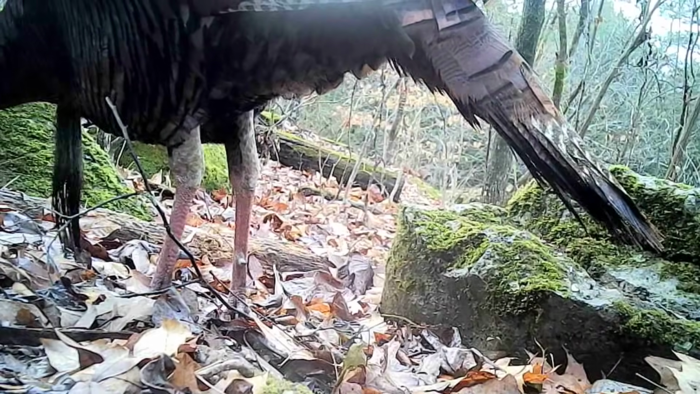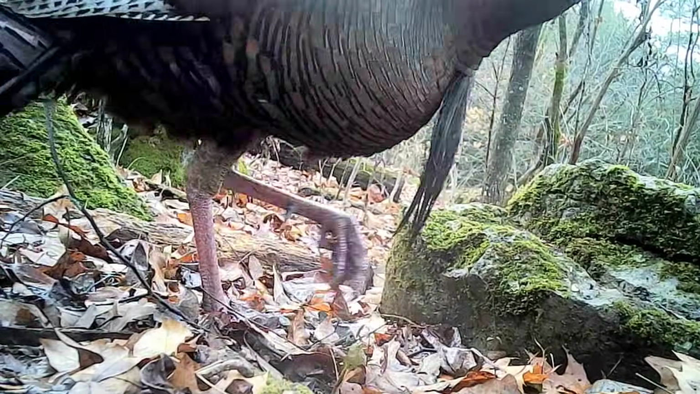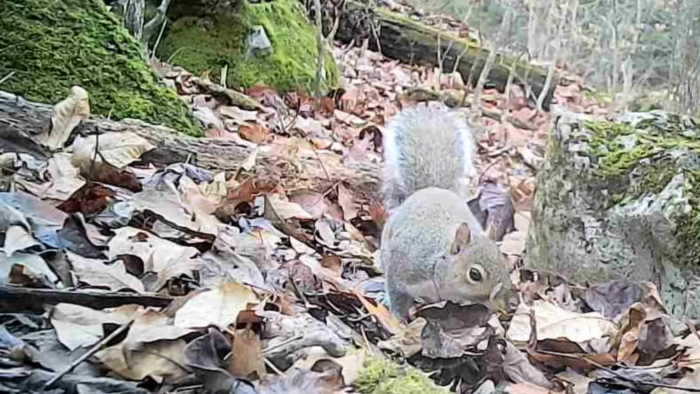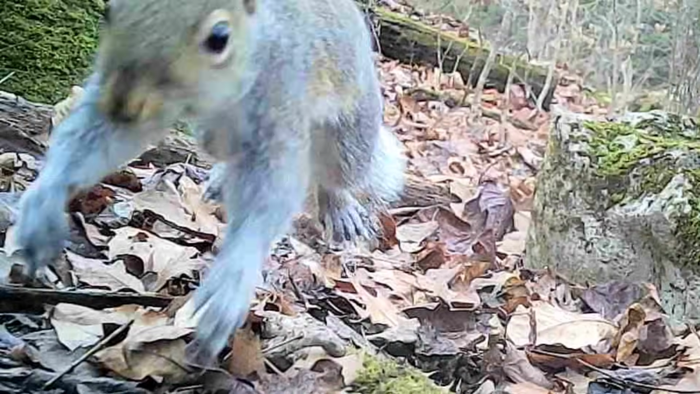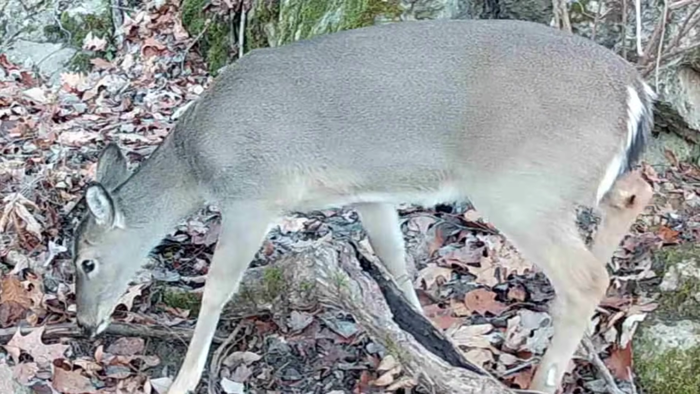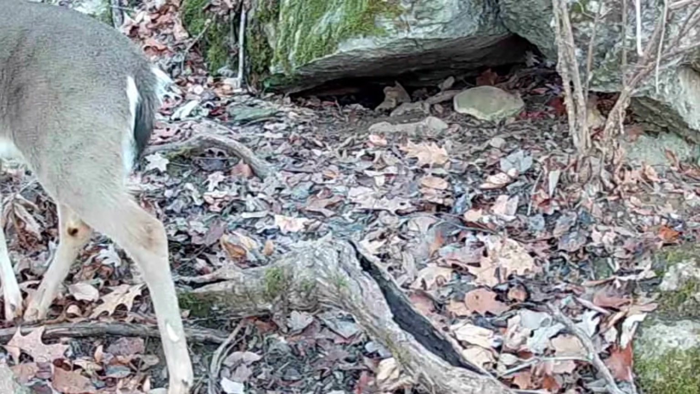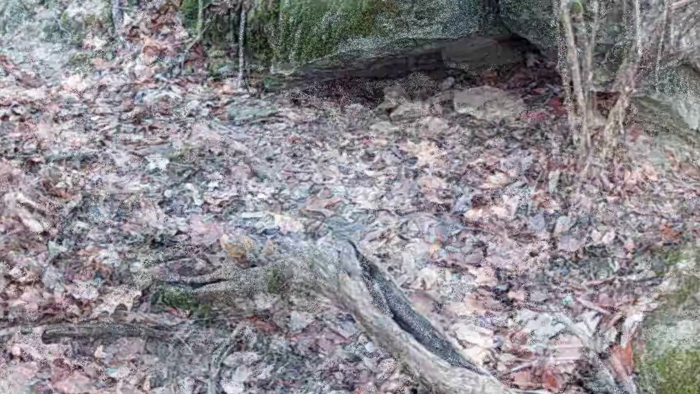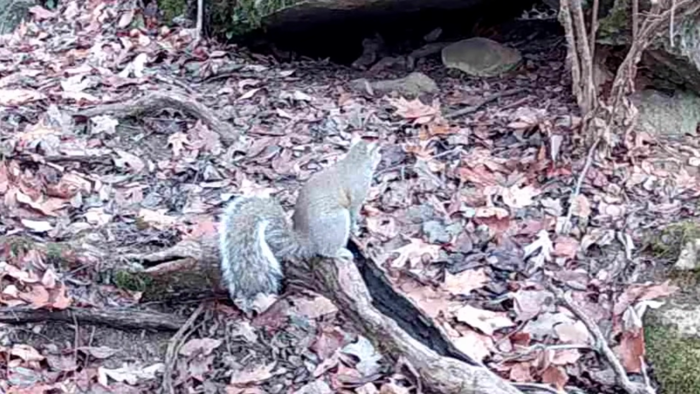And there's the big bird, old turkey. He's just moving through here. And little Ricky, he has to say hi. So he's moving through. And up the rock, now the deer just browsing on through. Just happened to come through there. It's a peaceful place during the day. Ricky's got it mostly to himself.